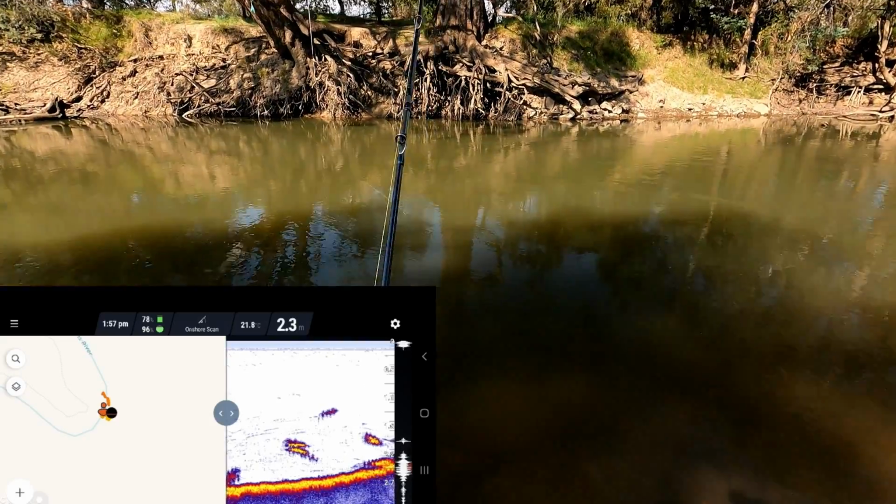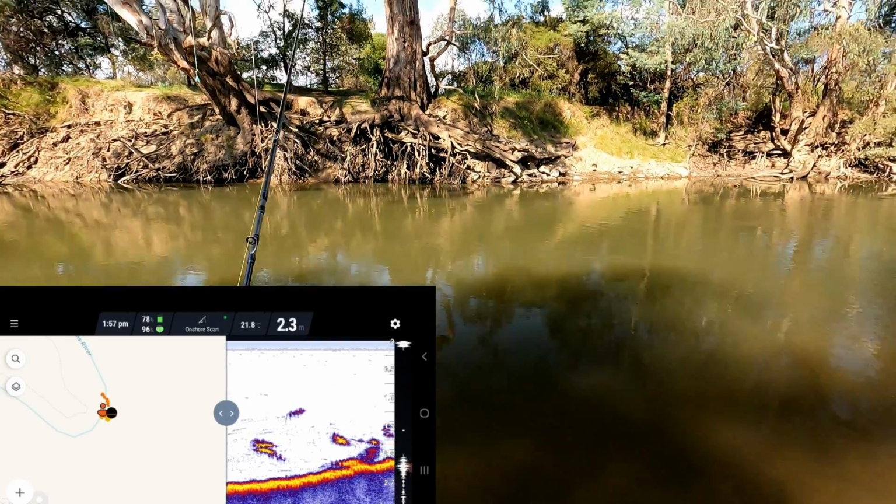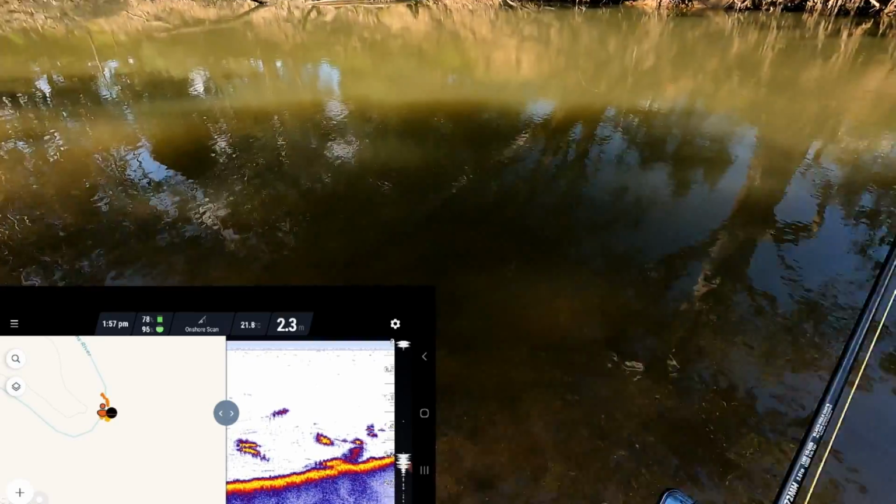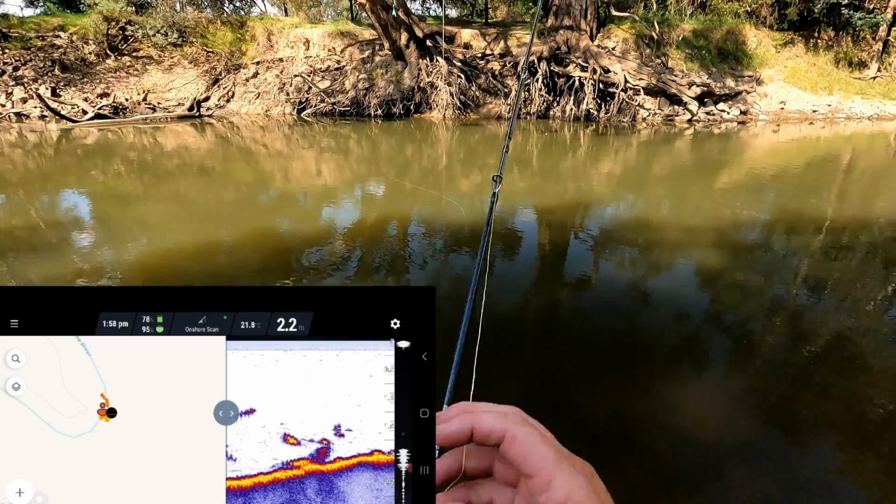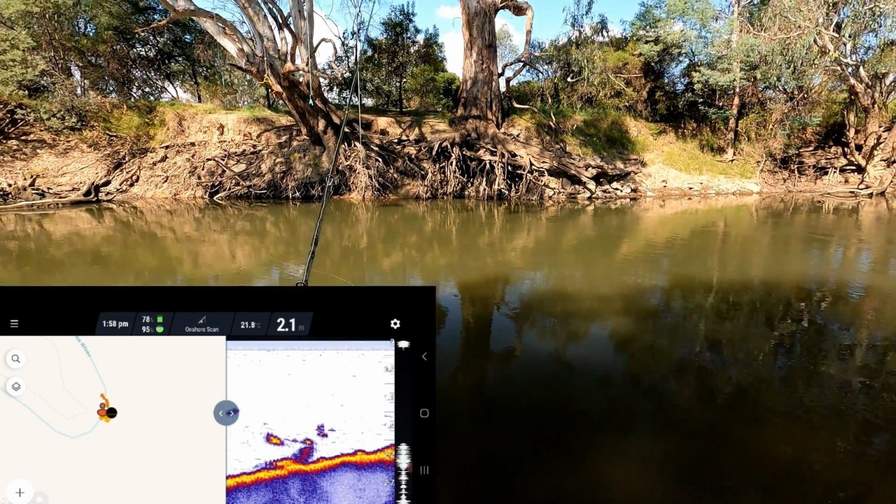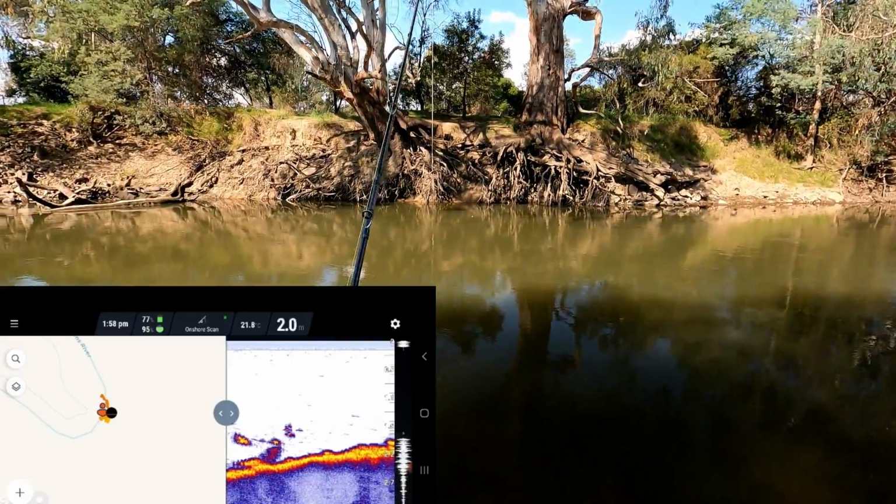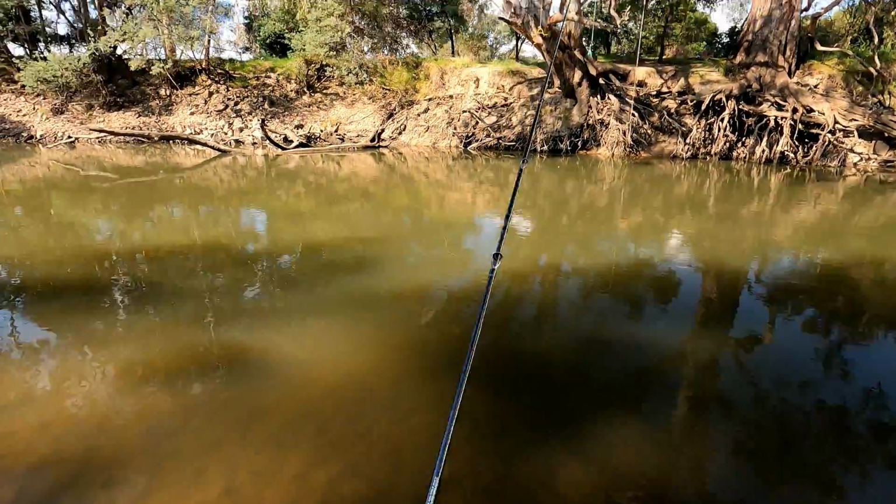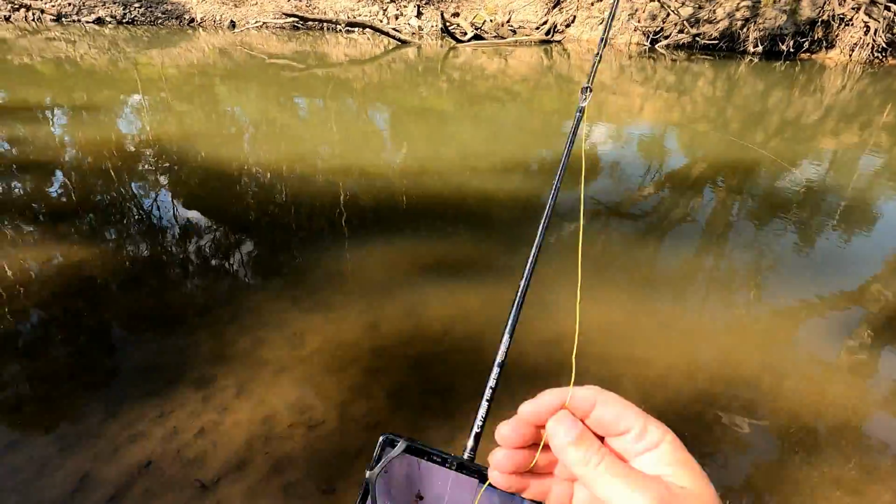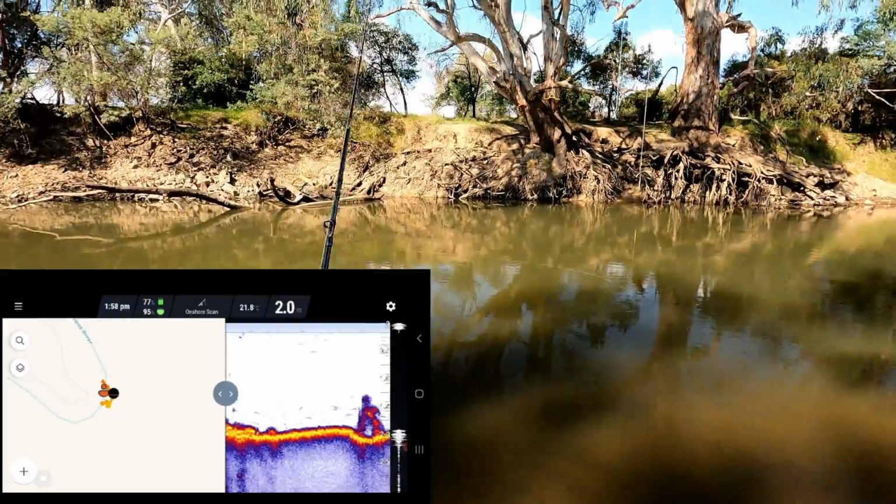Look at the structure showing up there. 2.3 metres with lots of structure. Hopefully there's not too much structure there under the Tarzan swing. Well, look at all the structure showing up under the fish finder there now.